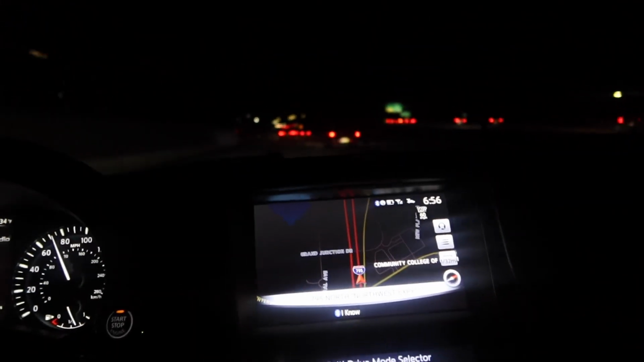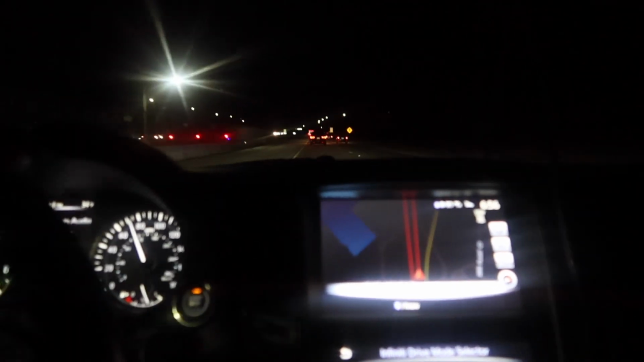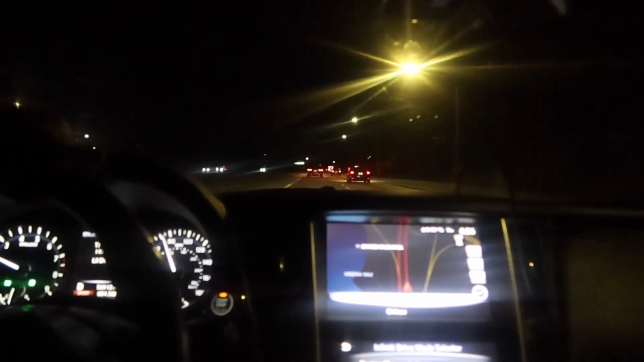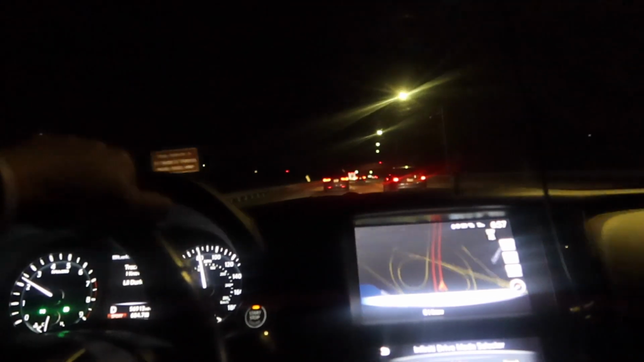Oh, one thing this car don't got though, that is kind of weird. When you put it in reverse, it don't beep at all. You get close to the object, it won't beep. I've never been in a car that doesn't beep when you're backing up. That threw me off. I didn't notice it until like two weeks of having the car. So it's a pretty little growl.